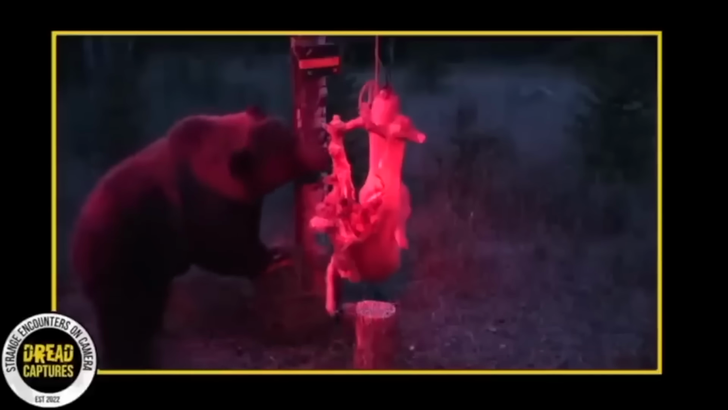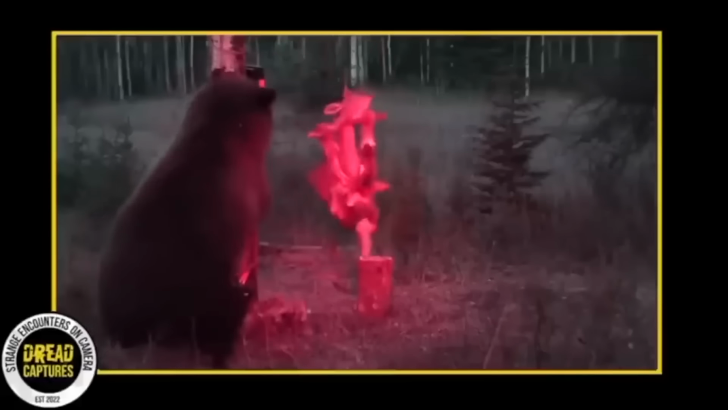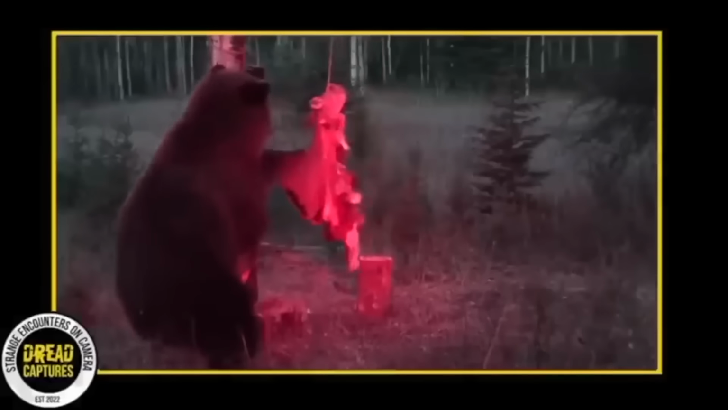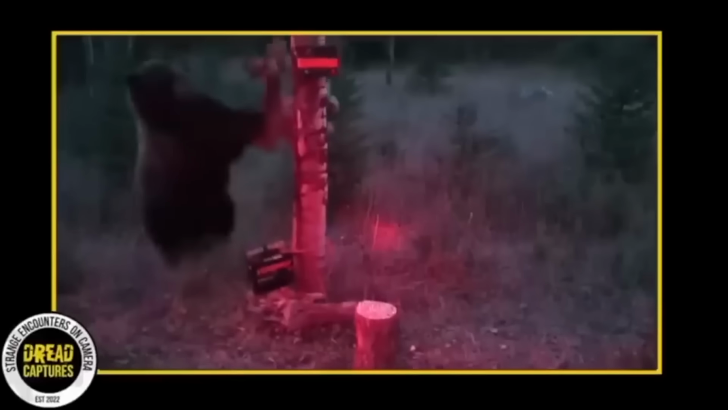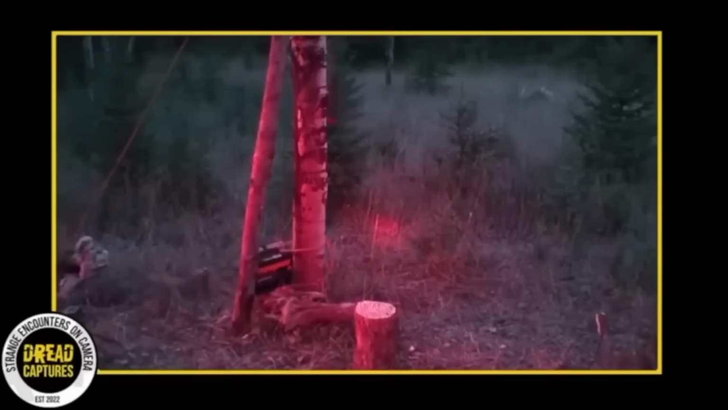What happened next was a testament to the bear's intelligence and strength. The bear managed to disconnect the electricity with its paws, tearing down the entire contraption. The wooden stand that held the carcass was ripped apart, showcasing the immense power of the bear. Unsurprisingly, the bear made off with the deer, reinforcing the notion that bears are extraordinarily persistent beings.